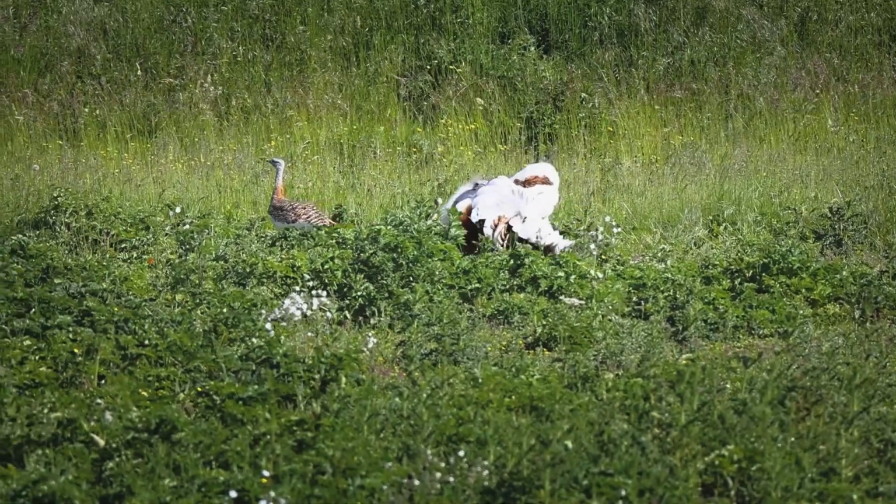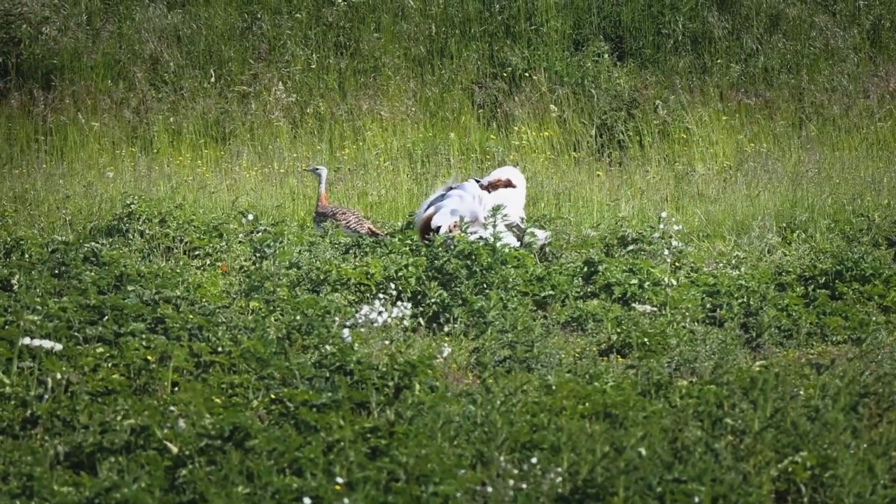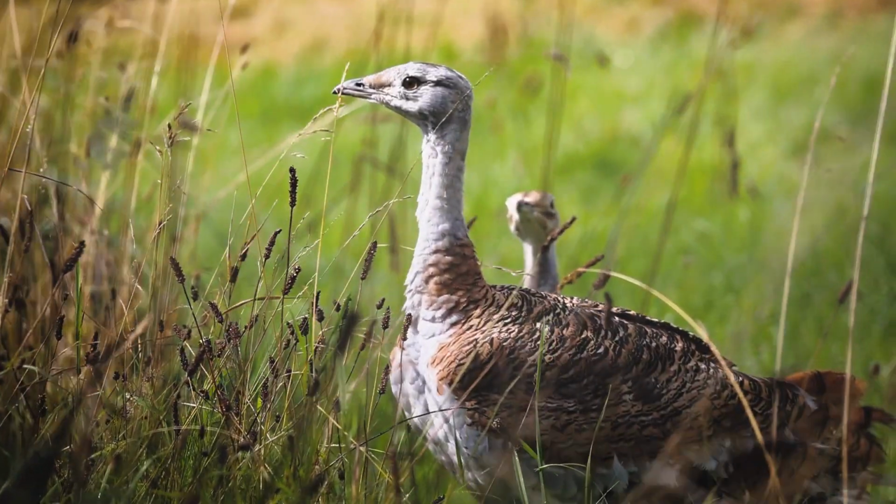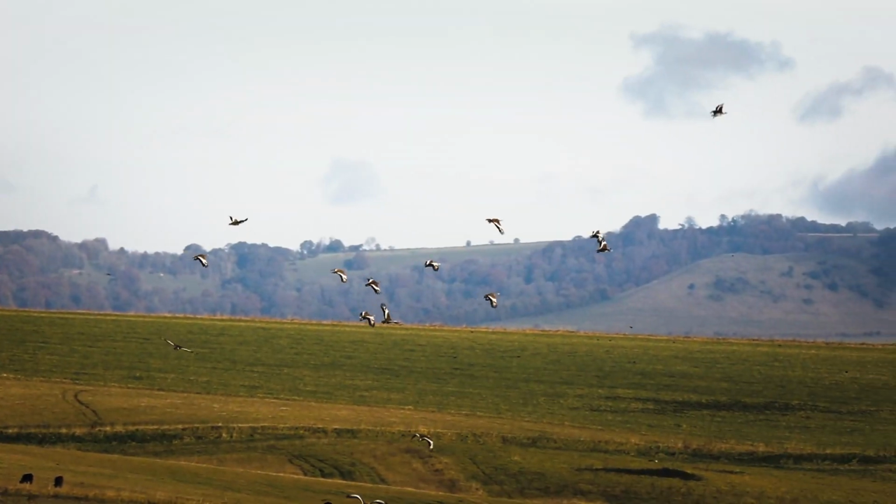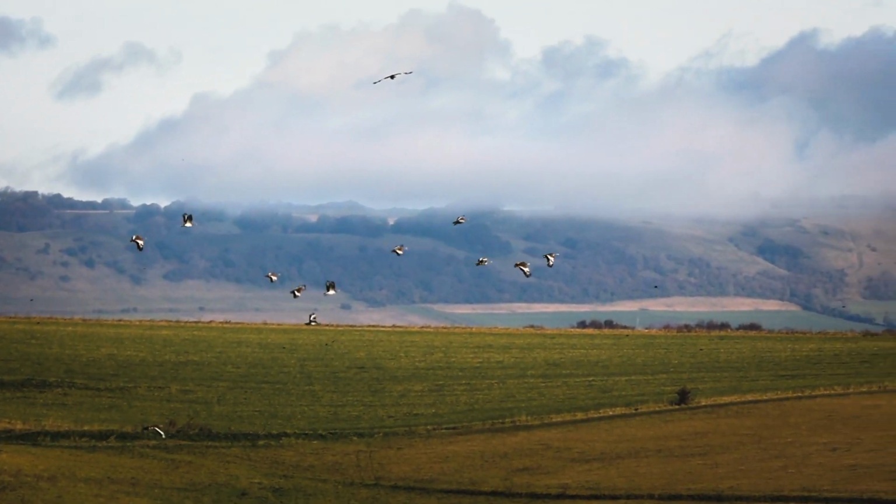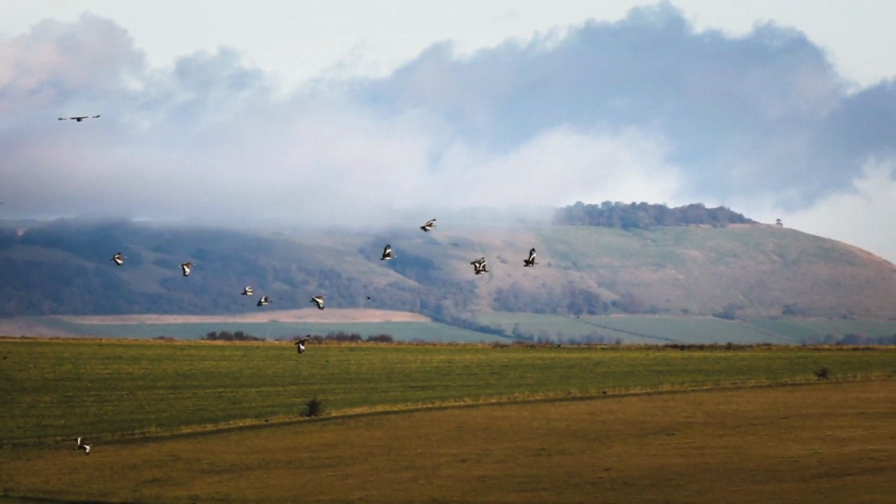The Great Bustards are important because they are the county bird of Wiltshire. We're standing here in Wiltshire now. The association between the county and the birds goes back hundreds of years. On anyone's scale, the Great Bustard really is up there as one of the most spectacular birds in the world.